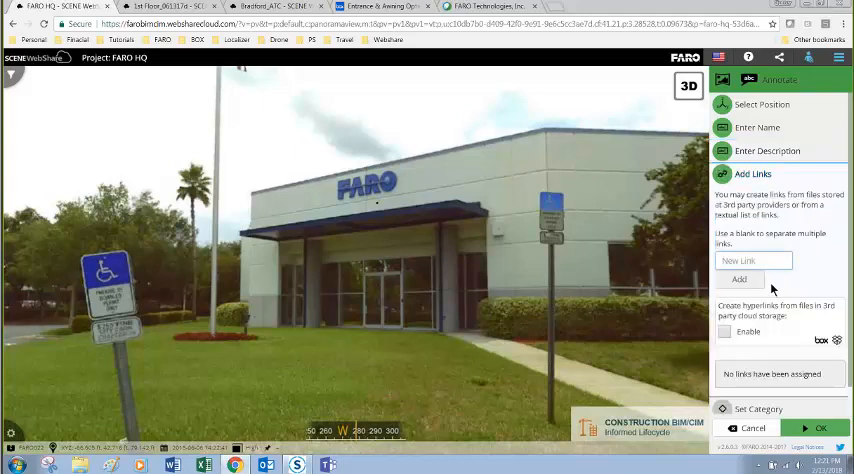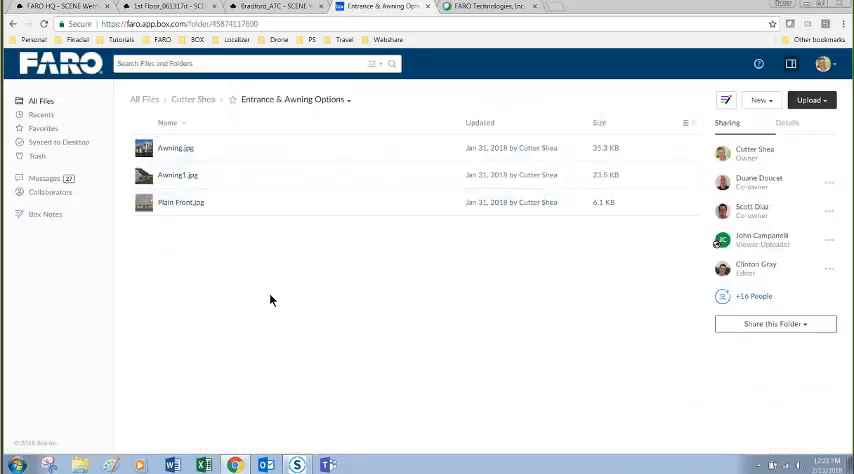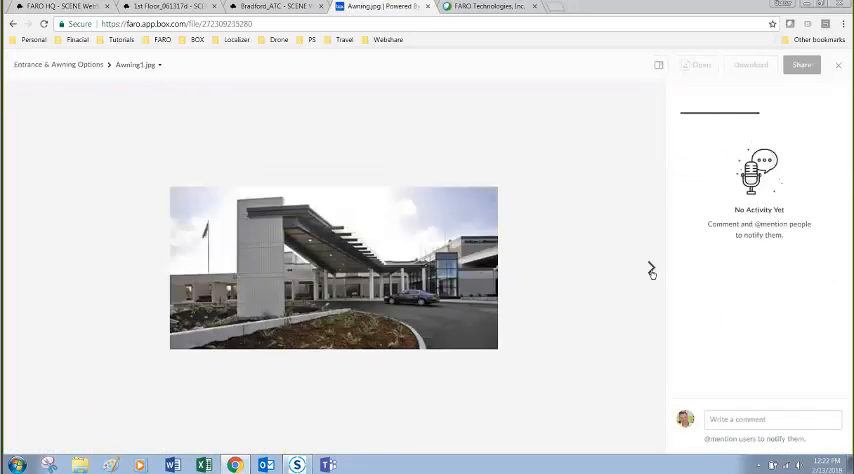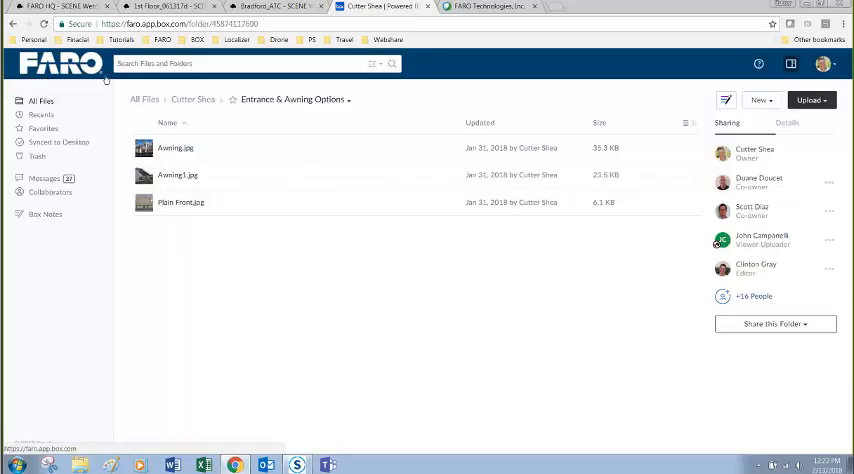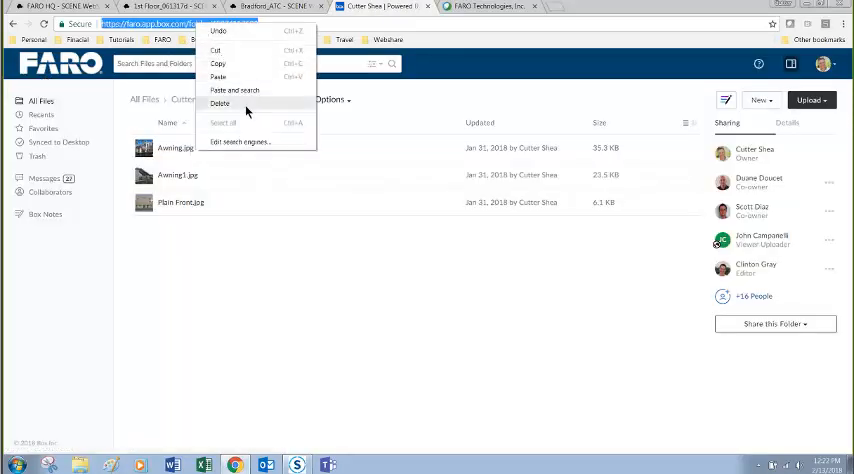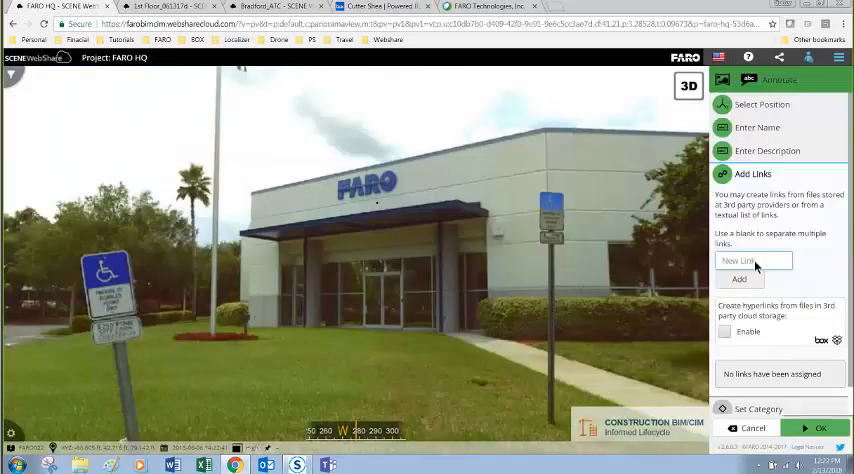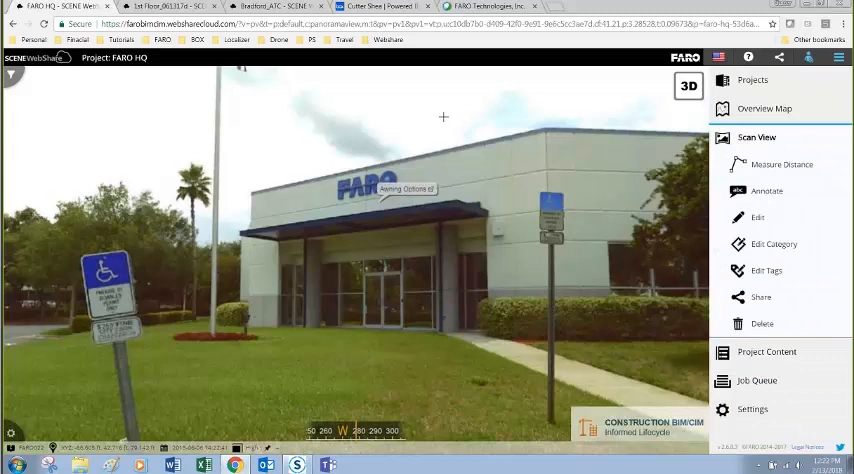And the important part is adding the link. So I'm going to jump over to box.com, where I have some pictures of entrance types or awnings, 1, 2, and 3. And I'm going to copy the website, go back to WebShare, paste it in, add it, close out the annotation.